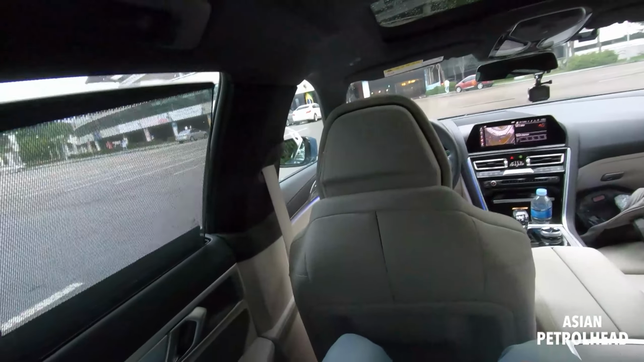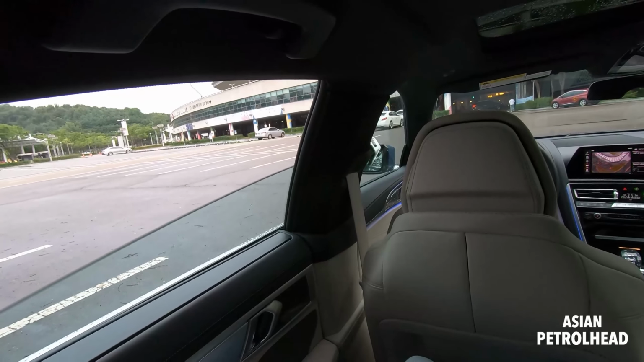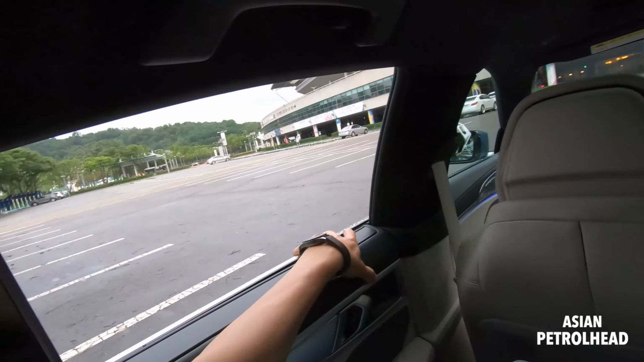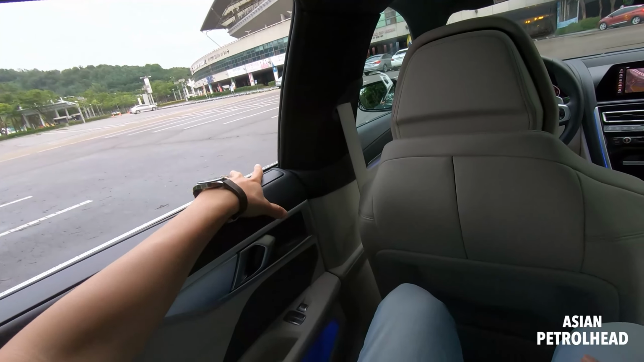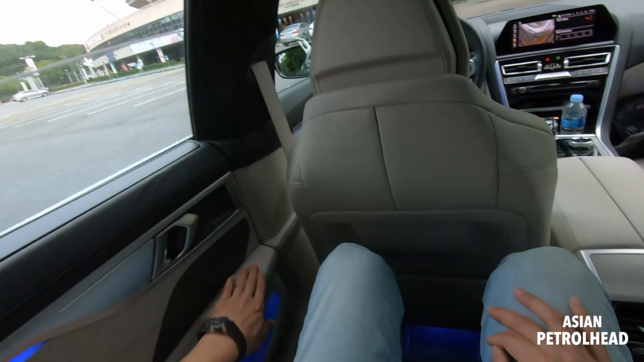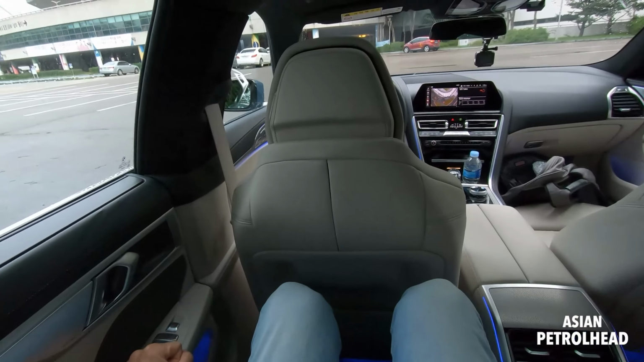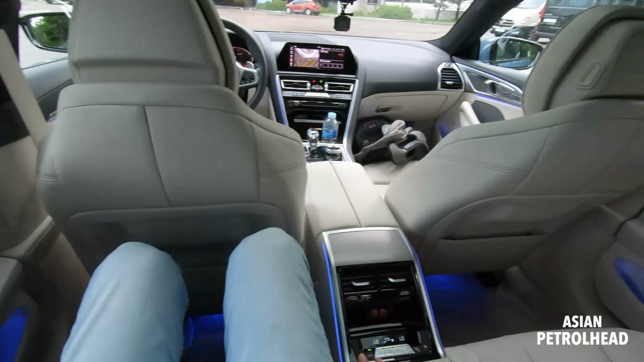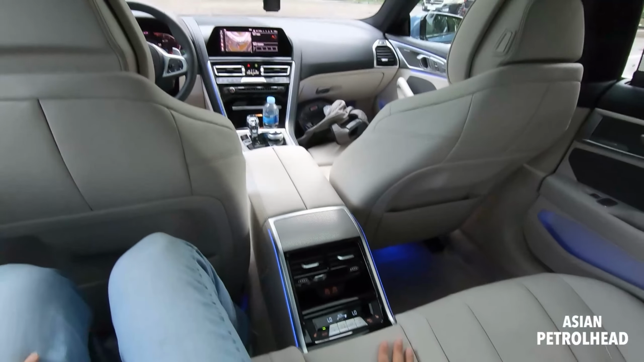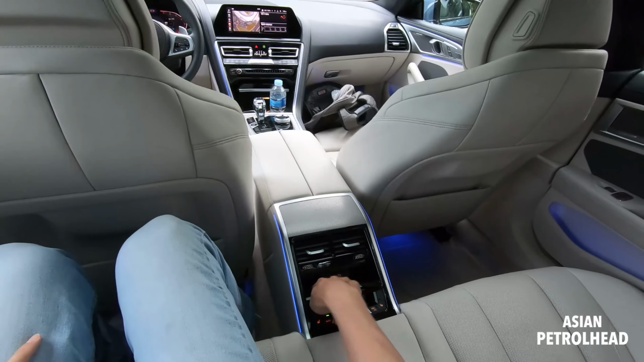And the window comes down all the way. And look how thick the pillar is. It's a very reassuring feeling when you get inside. I really love the leathers, the two-tone leather. It feels very premium. In some of the lower BMW models, it just feels not as premium, but this one, they used a very premium looking and feeling leather. 2 air vents for the second row passengers, 2 fast USB charging ports.